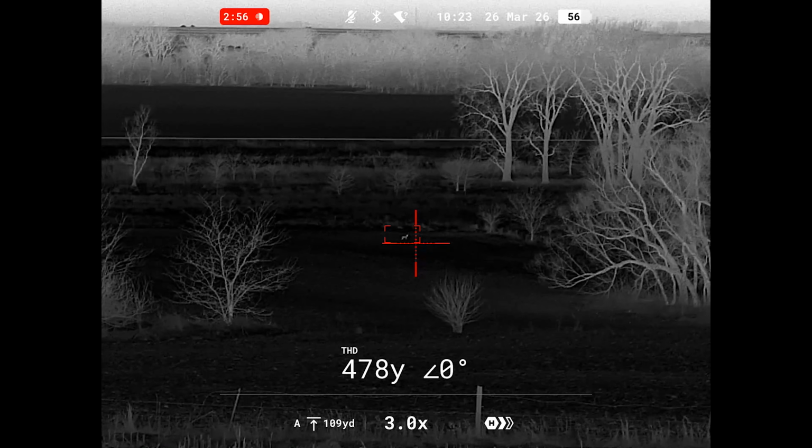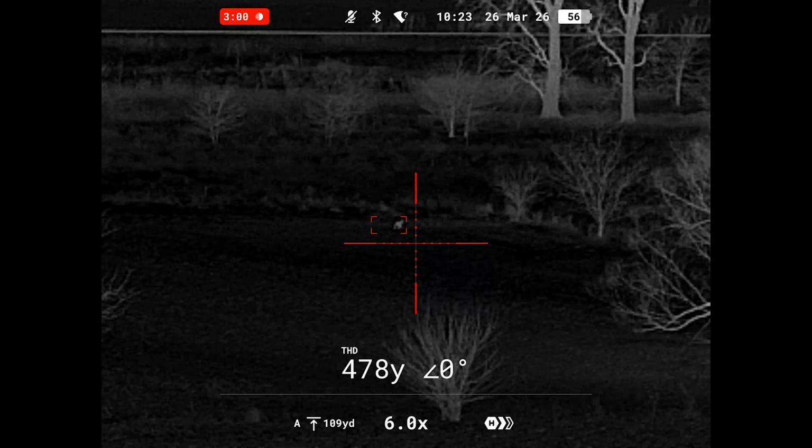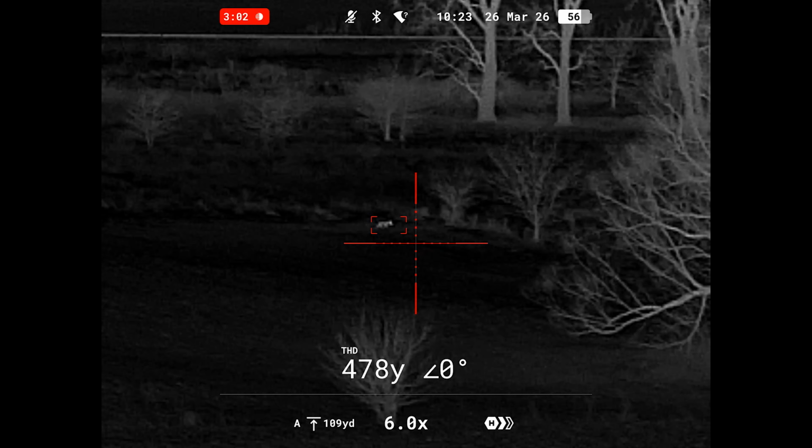And it could be because you don't want to shoot an animal of a certain age or a certain size. Figuring out, all right, this one is 74 meters away from me, then I know that each mil is 7.4 centimeters. And if the target is 5 mils tall, it's going to be less than 40 centimeters in height, meaning that if it's a pig, I can recalculate that it's less than 25 kilos and has not reached gender maturity yet, for example.